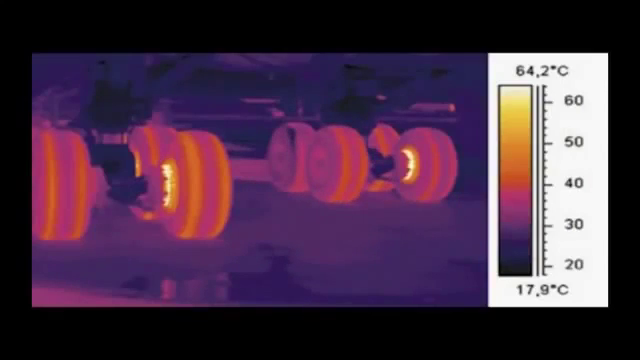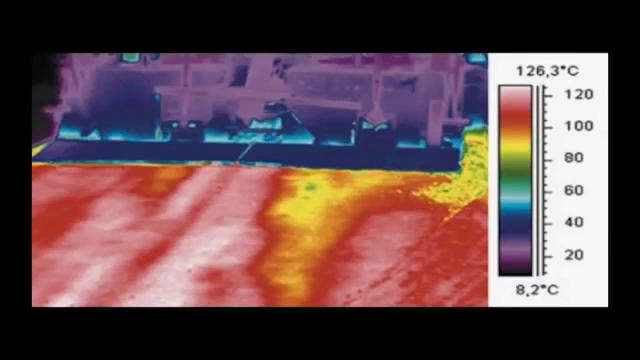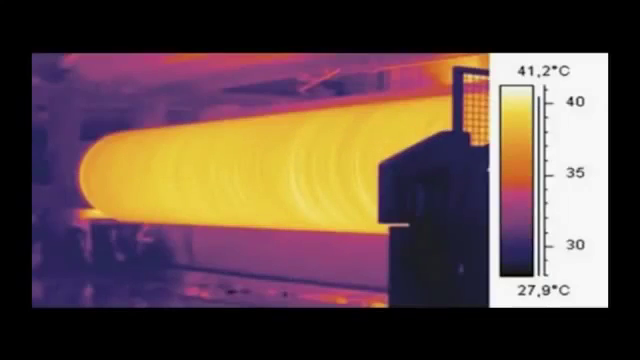Thermal imaging is used in numerous industries. Other applications include finding hotspots in welding robots, inspection of aeronautical material, mold inspection, checking temperature distribution in asphalt pavements, and inspection in paper mills.